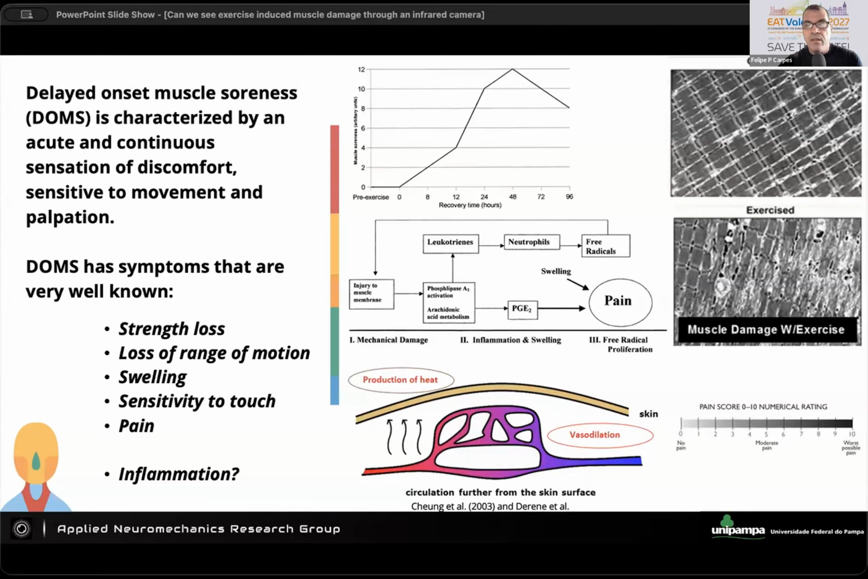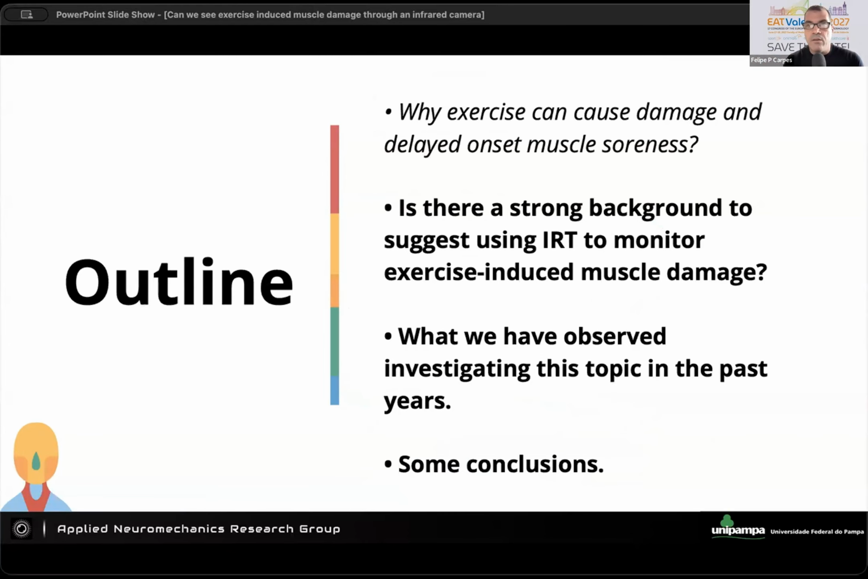and that production of heat could change the skin temperature, because it would be much easier to measure the skin temperature than to measure the muscle temperature. I'm not going to discuss the physiology behind it in depth, because that's not my major expertise. But there's some difference when you have inflammation in the deep tissue, and the temperature that will be transferred to the surface of the skin.